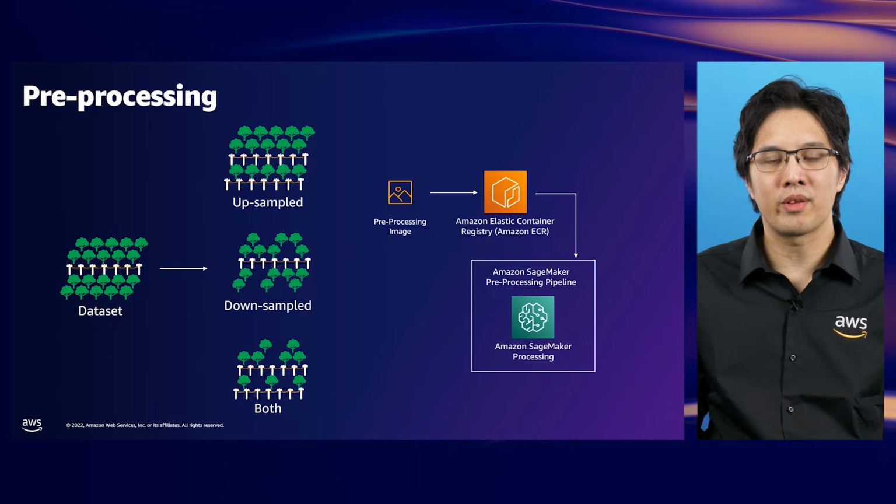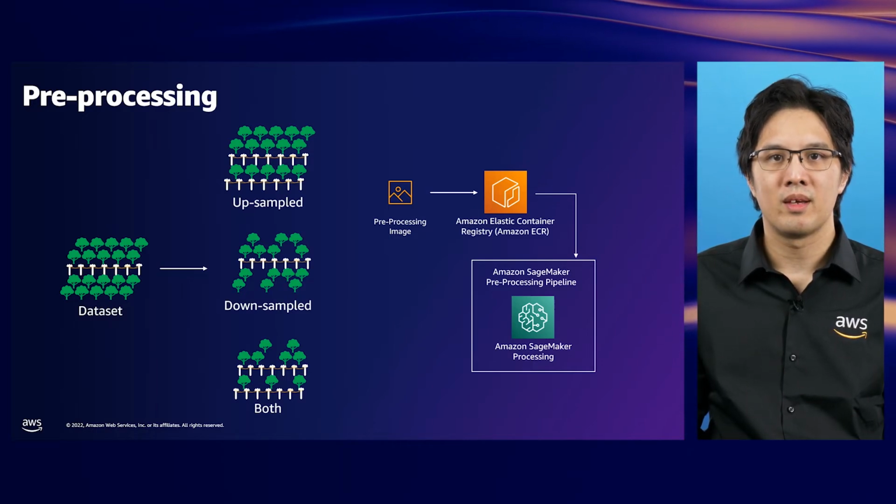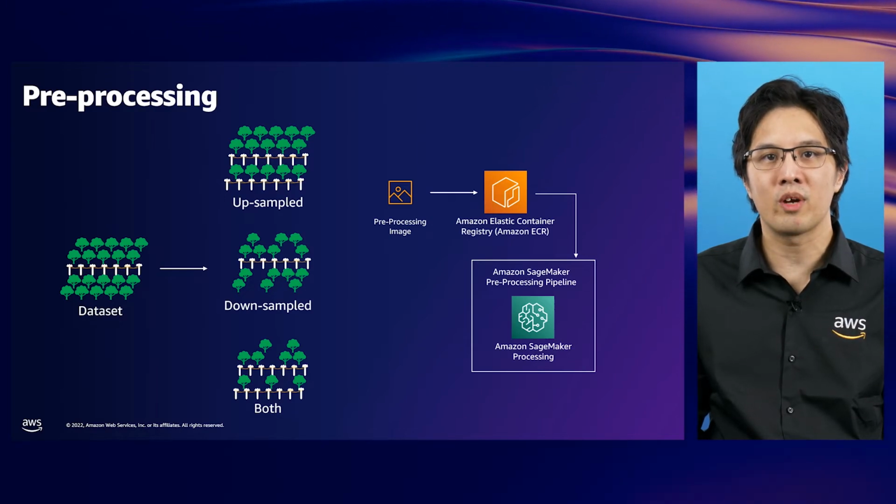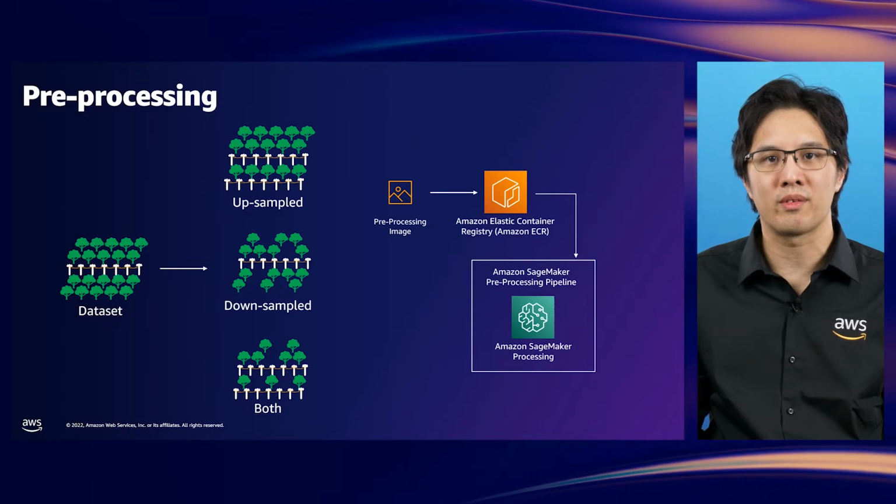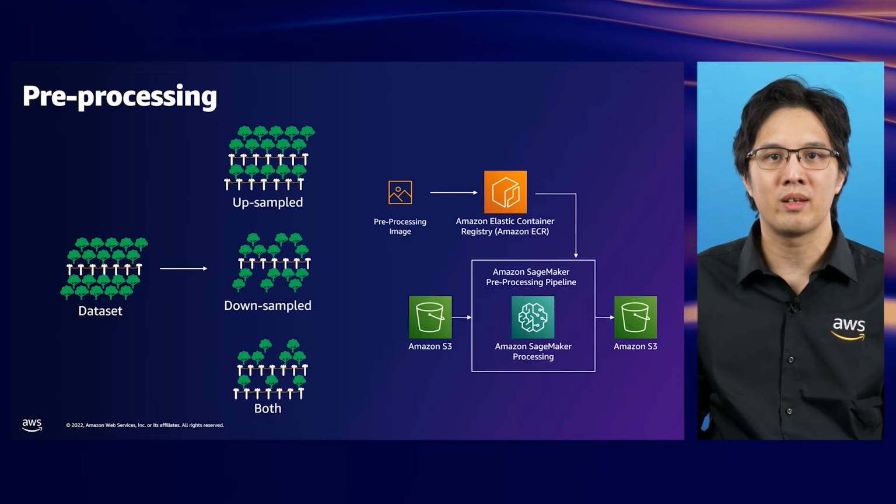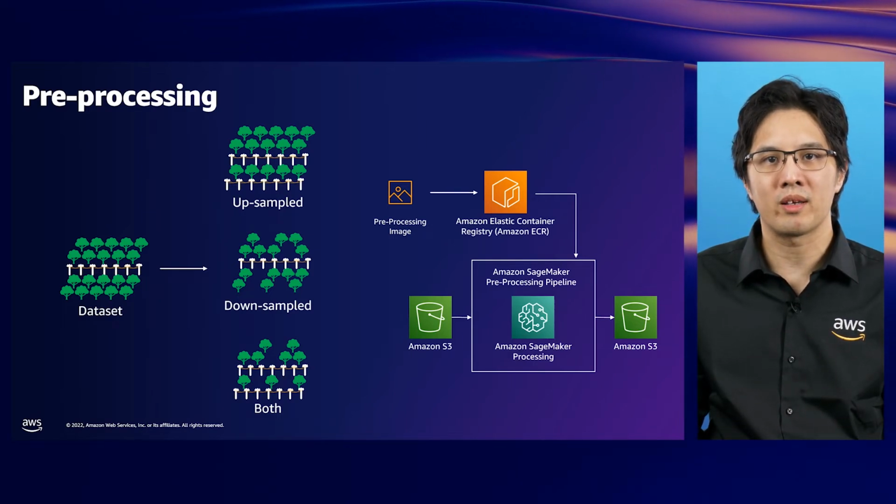An Amazon SageMaker processing job is then used to create our resampled dataset. Amazon SageMaker processing is a fully managed data processing capability in Amazon SageMaker that allows you to run pre-processing, post-processing, and model evaluation workloads. In this case, Amazon SageMaker will read in the data from a source S3 bucket, process the point cloud files, and write it back to a target S3 bucket.